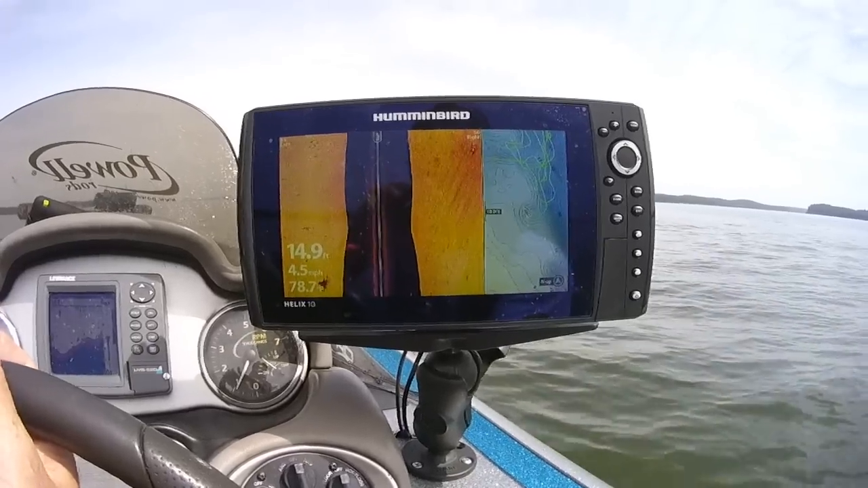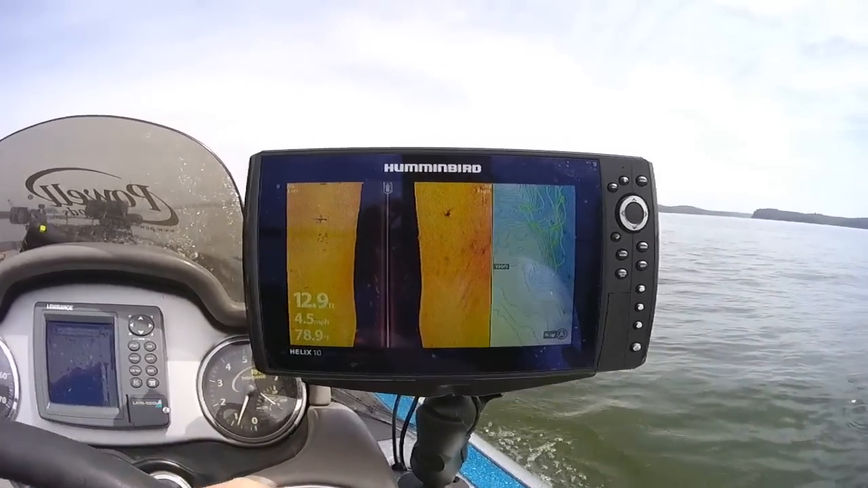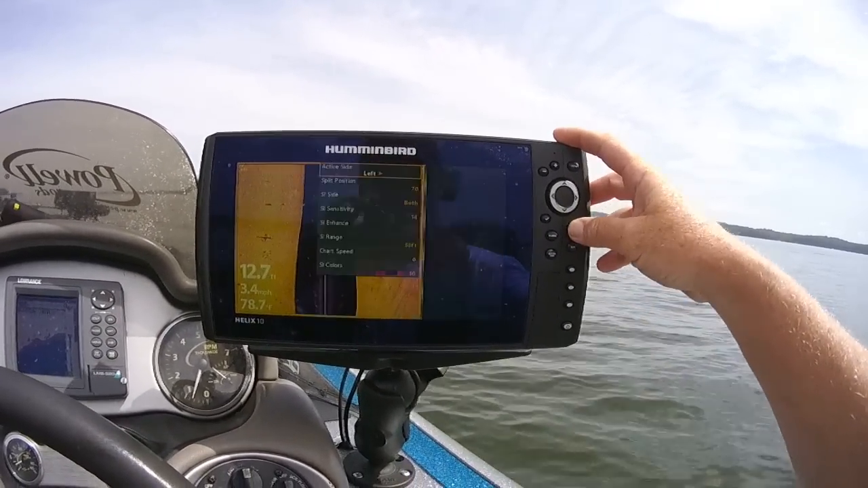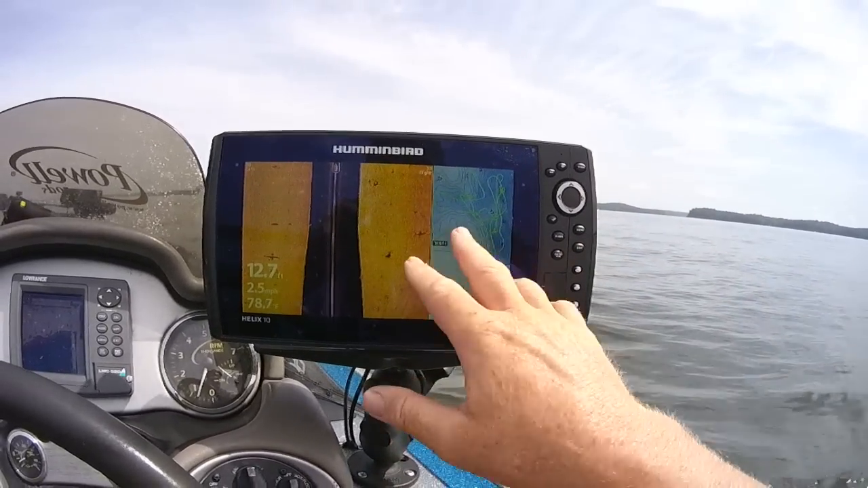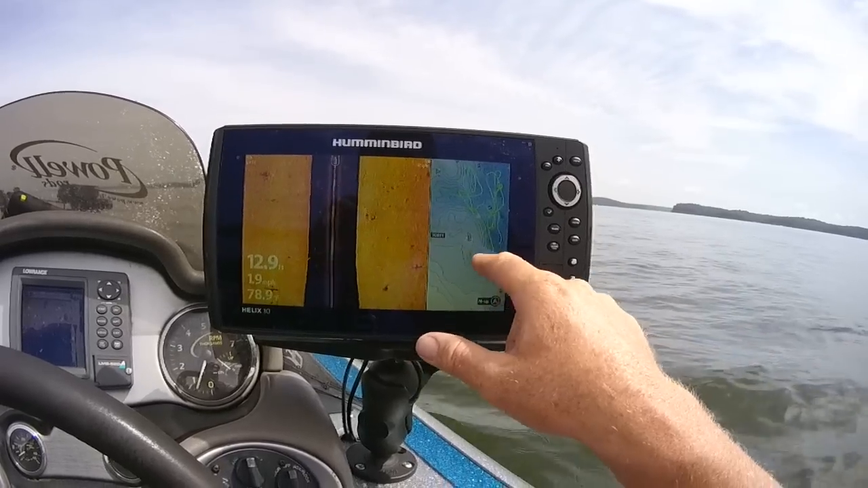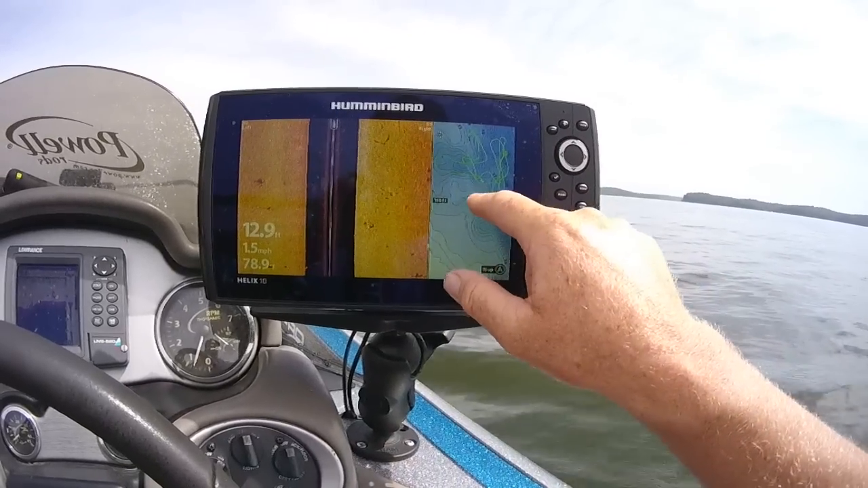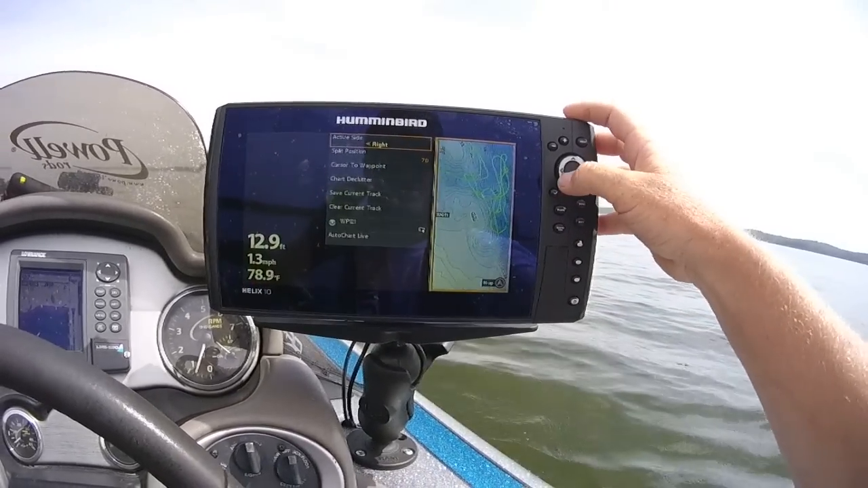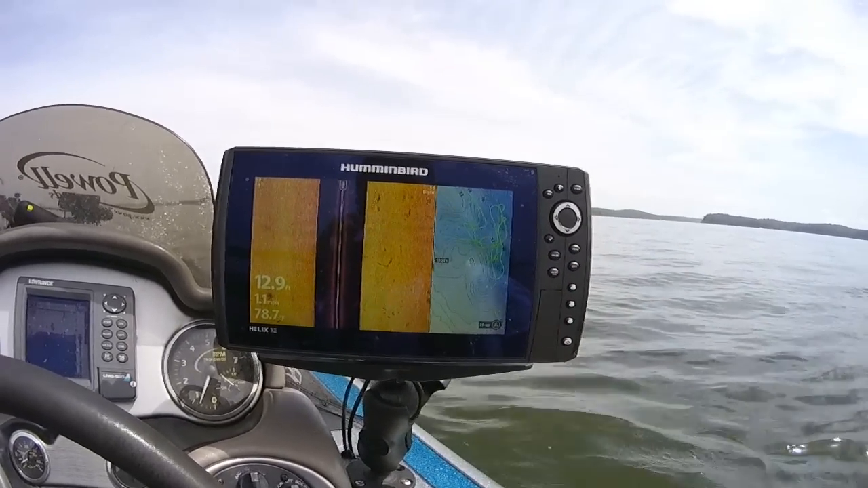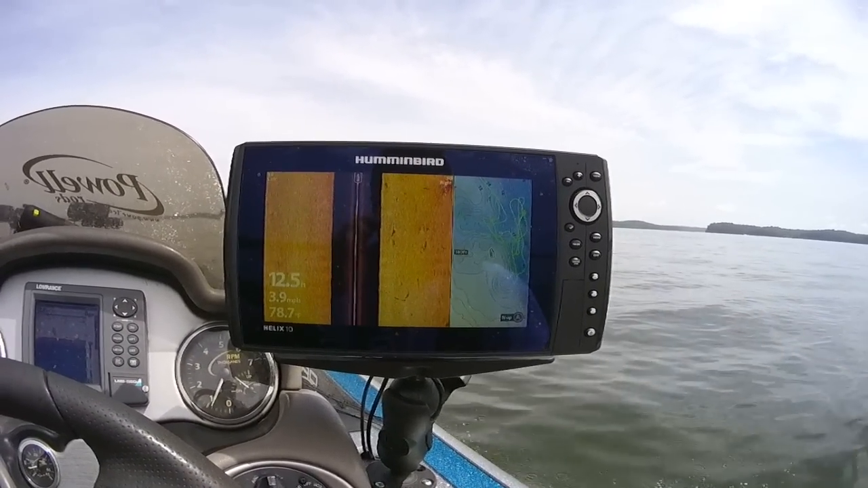When we get up here, I'll show you how to mark, maybe mark one of these stump sets out here. And you can mark these two different ways. Now if you want, you can hit menu and exit. I usually have my cursor so it's always over here on my GPS. But if I want to mark something, that can mark the spot right below the boat. But if you want to mark something off to the side of the boat, arrow over, activate your side imaging, and let's see if we can find a stump out here.